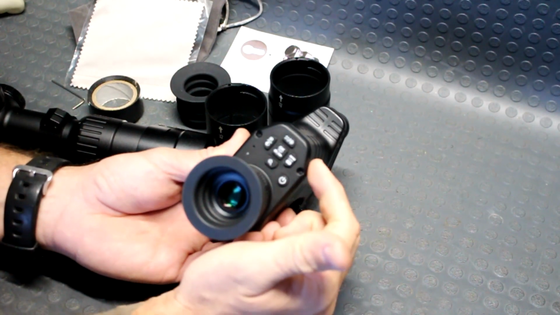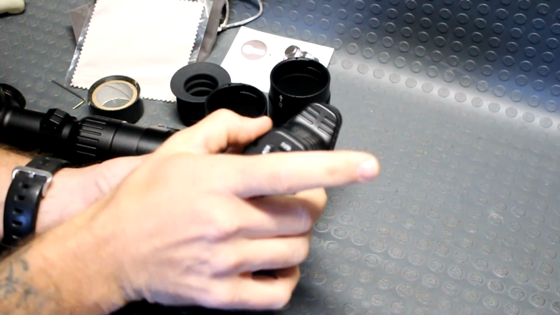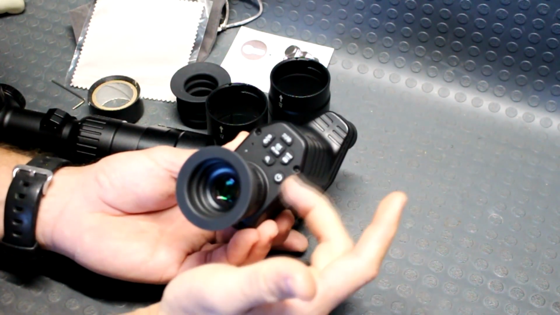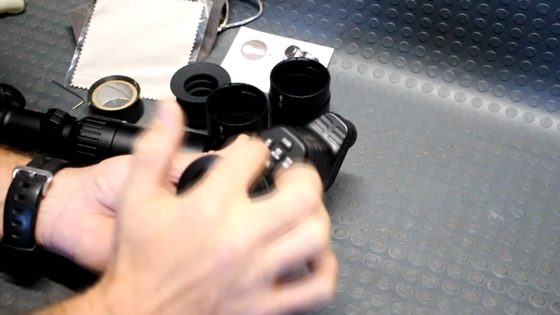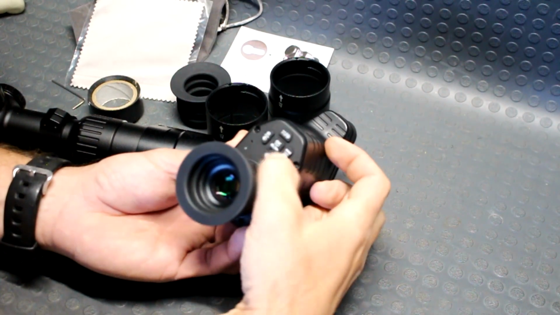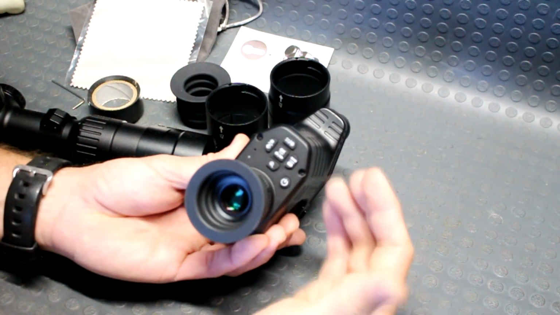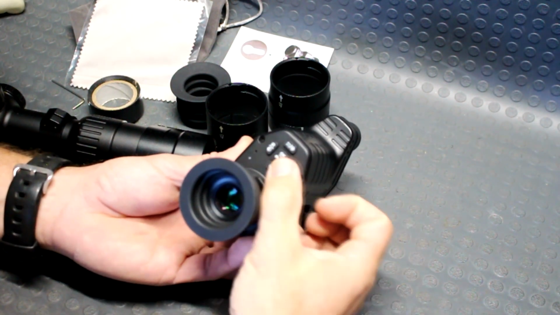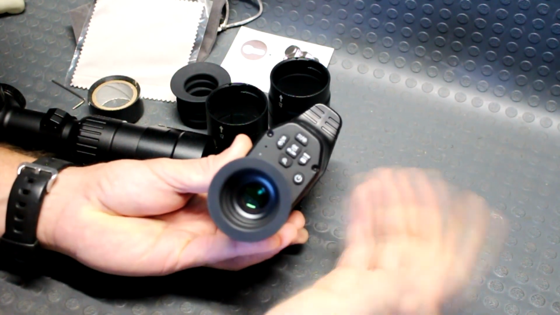Maybe relocate the record button to the side, and then your infrared button to the other side, and then say your zoom, I don't know, on the top or something like that, or any of those configurations. But having all of these buttons right here at night, trying to find out what you're about to press, you might lose your shot. If you're a hunter, or if you're in the moment and you're trying to hit record, you're probably just going to keep clicking the magnification button or the menu or any one of these that feel the same.